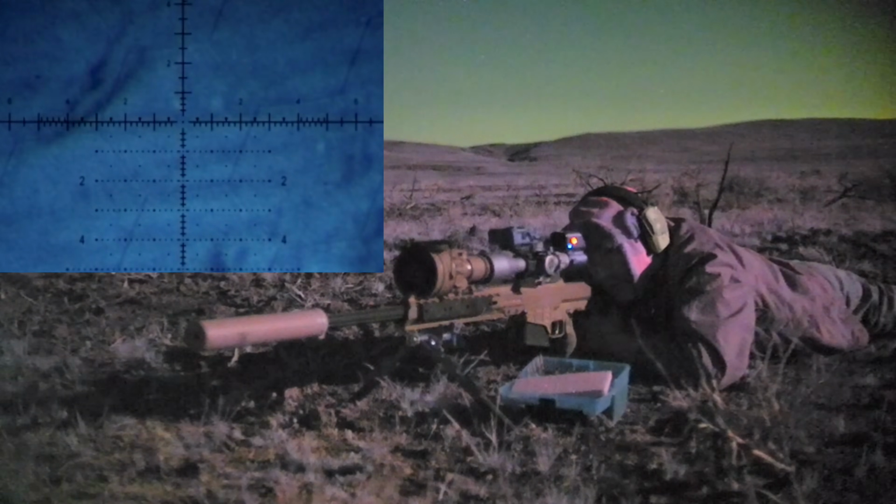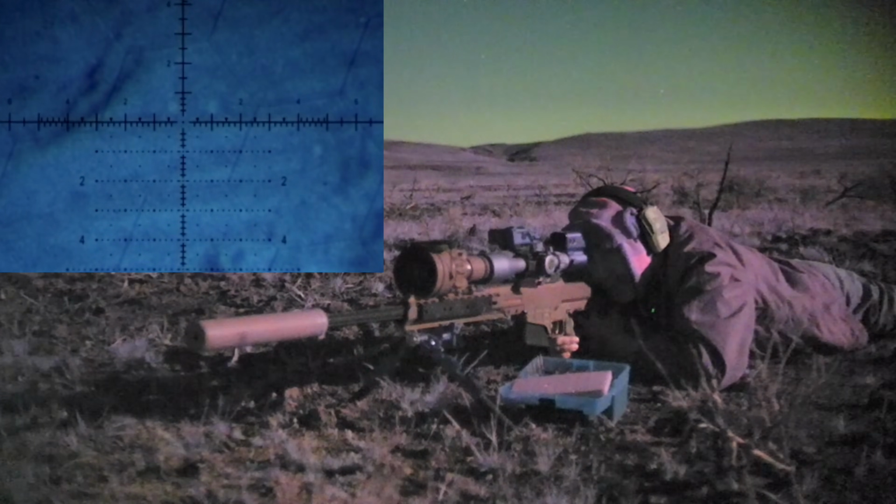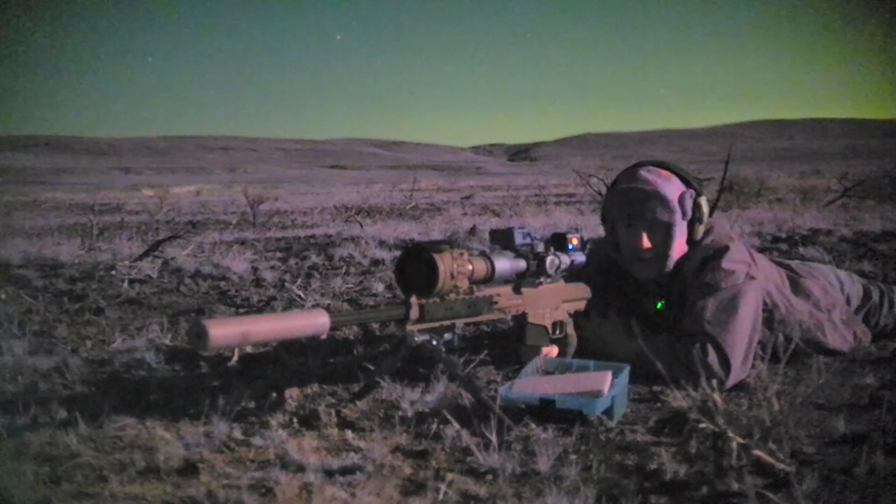Yeah, I got nothing on that one. Well, I'll tell you what. We put some rounds out there at 1,500 yards, but I just don't have the visibility to be able to correct and make those impacts.